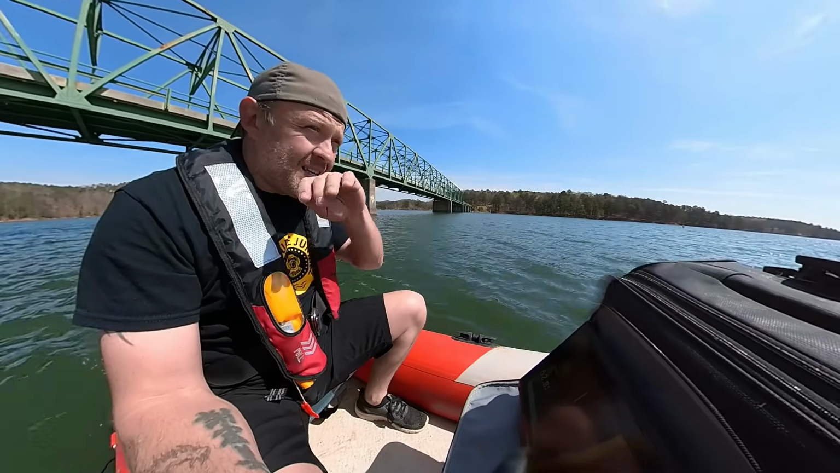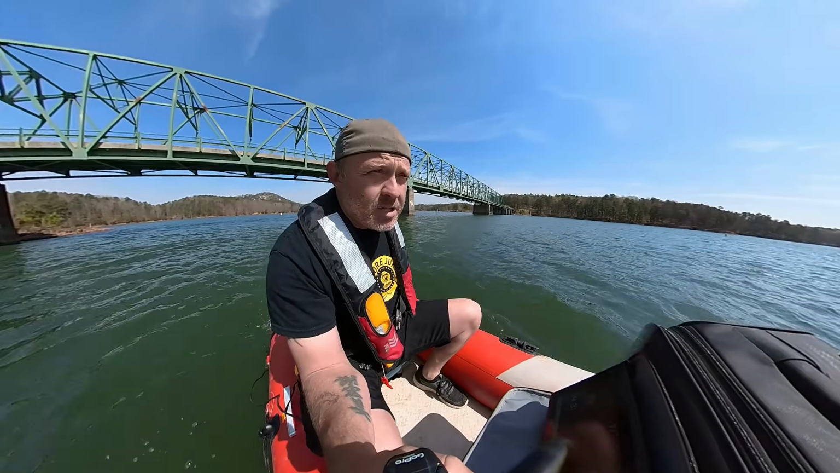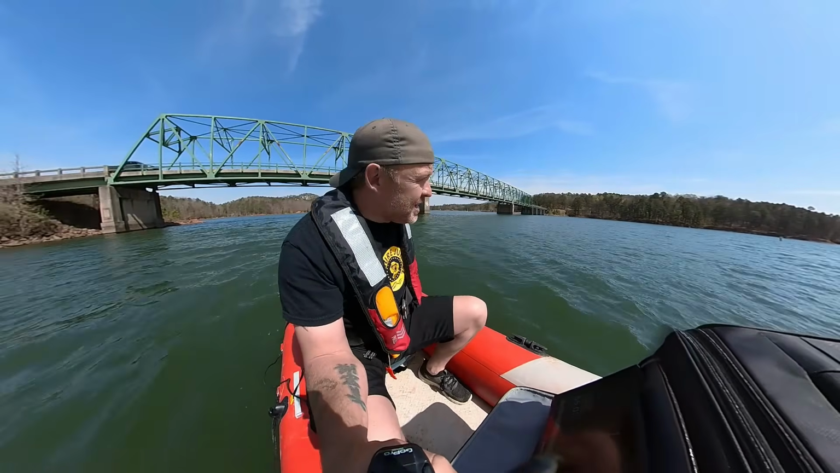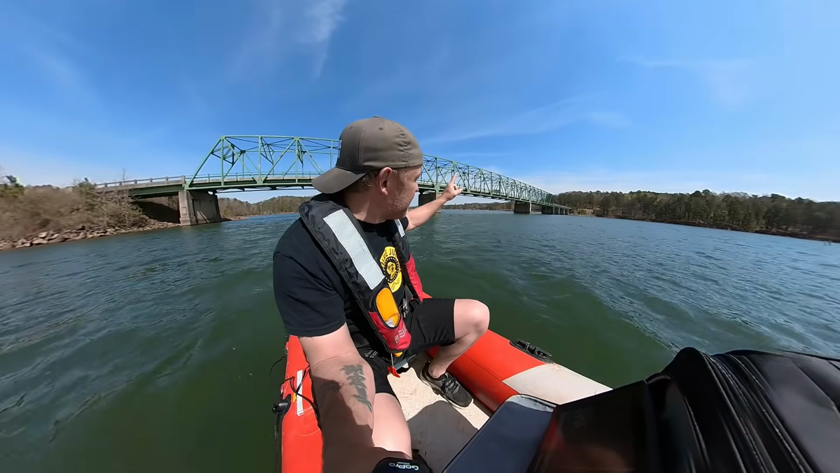So I haven't seen anything yet, but as this water gets deeper, I'm gonna have to use down imaging because the side imaging just doesn't work when you get 100 feet deep. And that's what we're looking at out in the center. So, I mean, fingers crossed he didn't throw it off the center of this bridge.